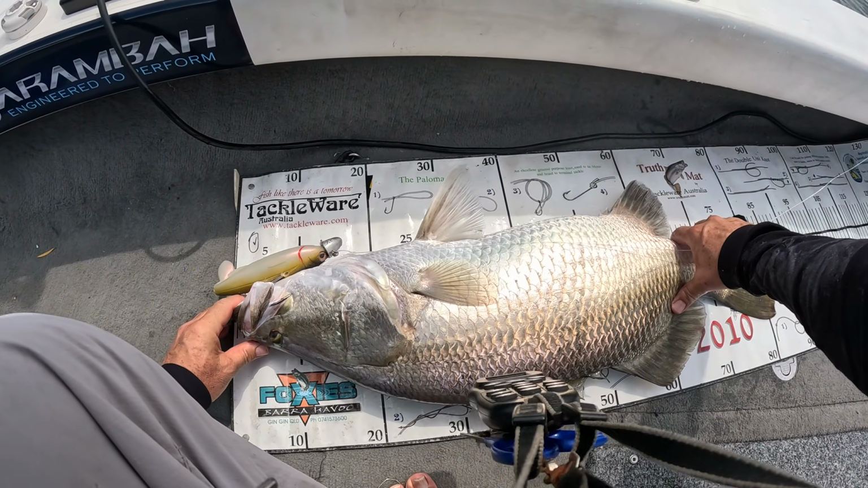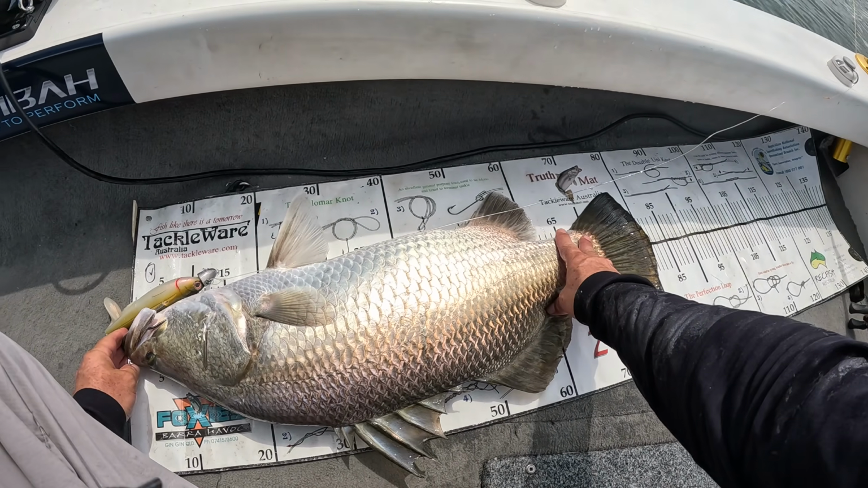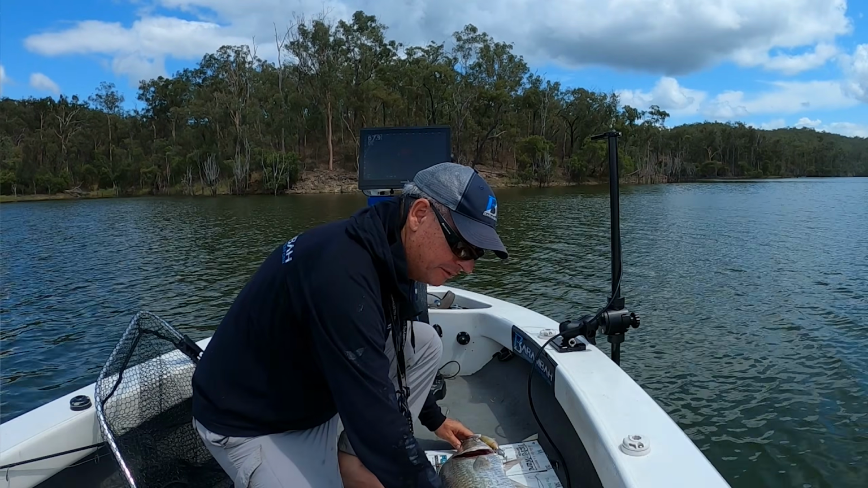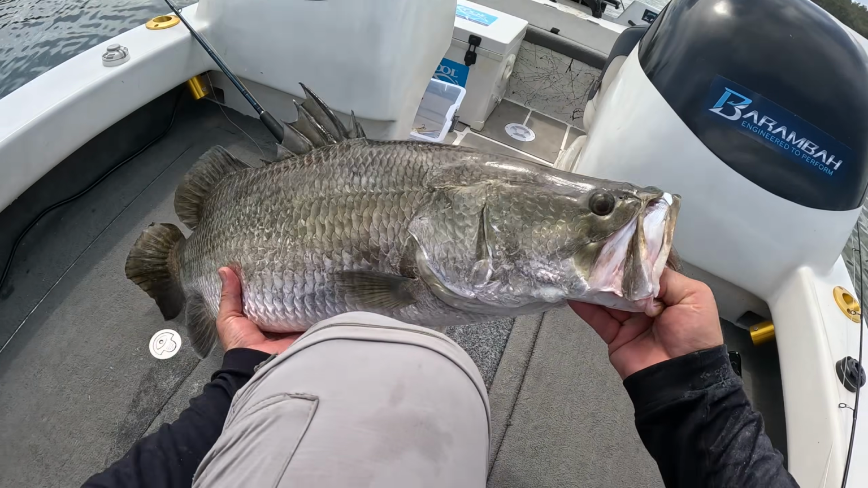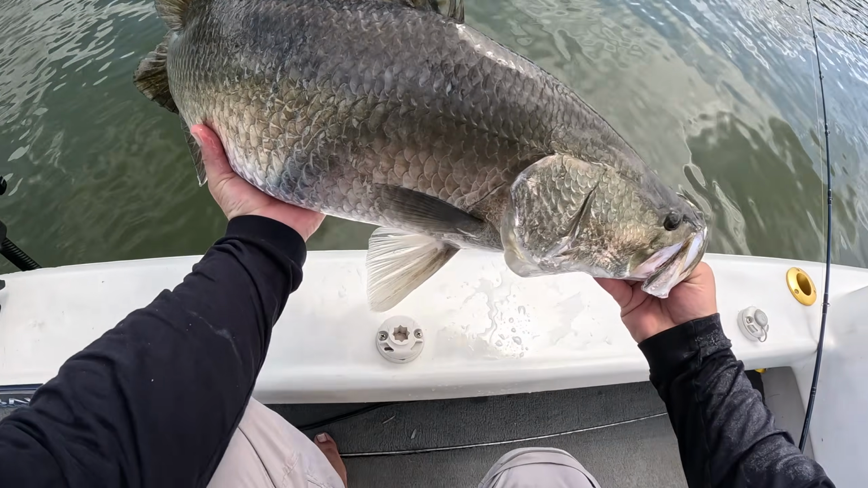That's it there, guys. Just an 82, 81 maybe. 81 and a bit. That hook held on really nicely. 81 centimetre Mondy Barra, main basin fish.